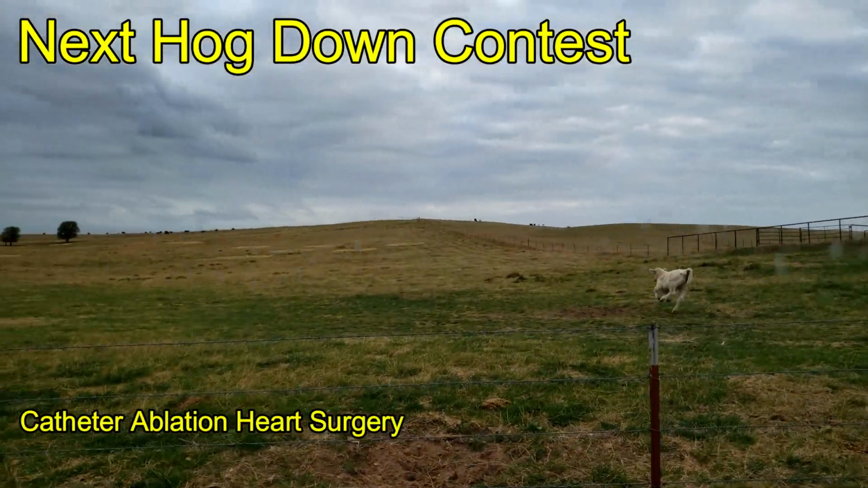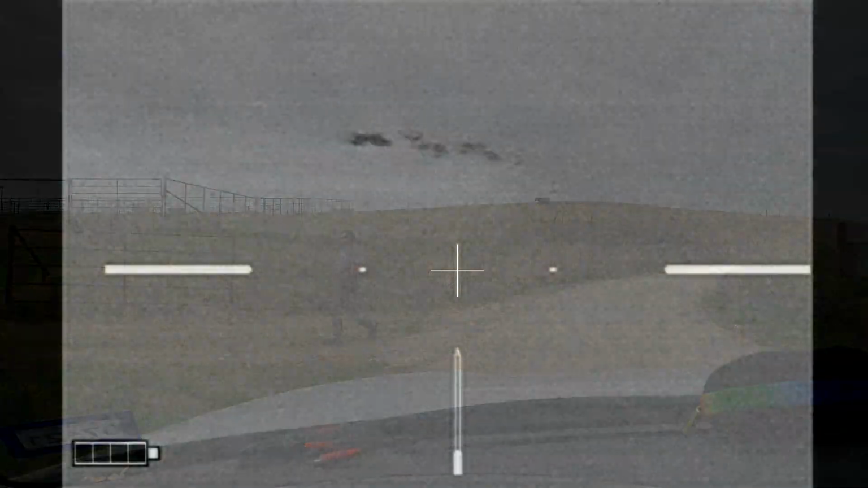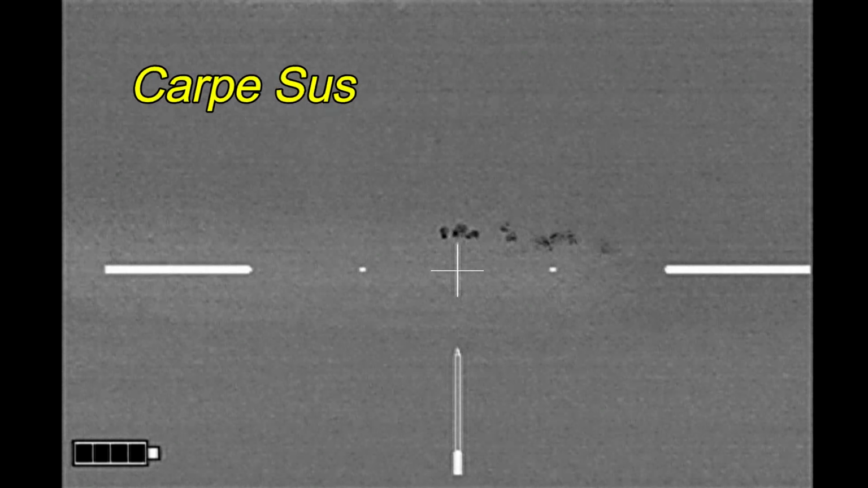And the reason that I'm going to be having this contest is that I'm going to be out for a few days having catheter ablation surgery. In the meantime, carpe sus.